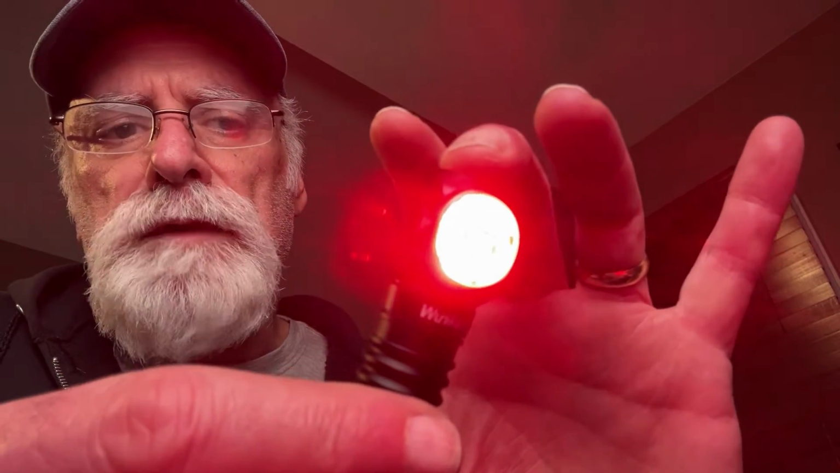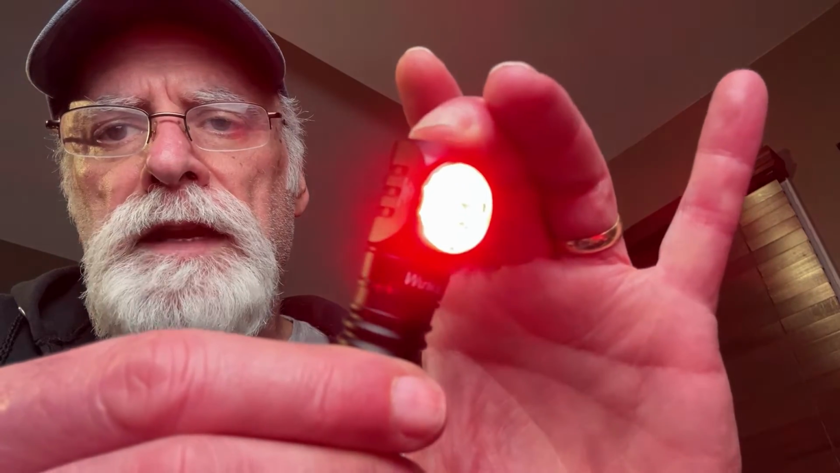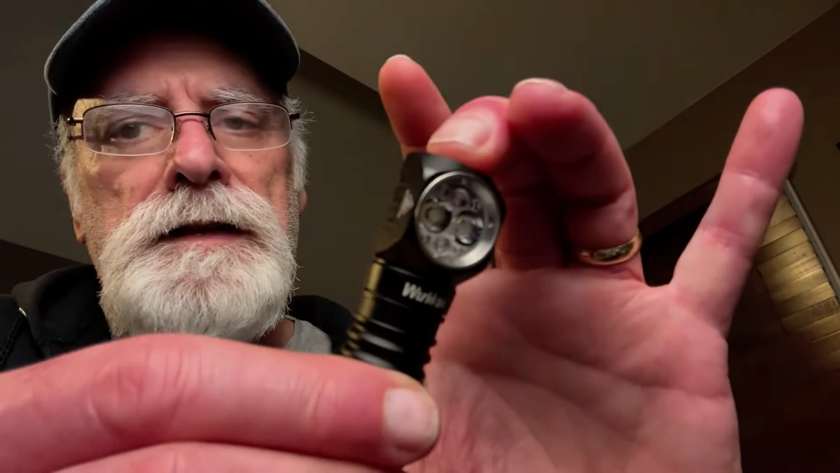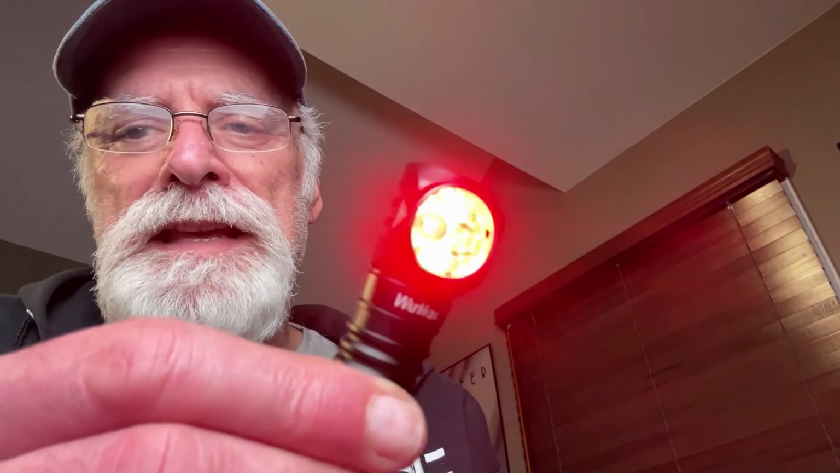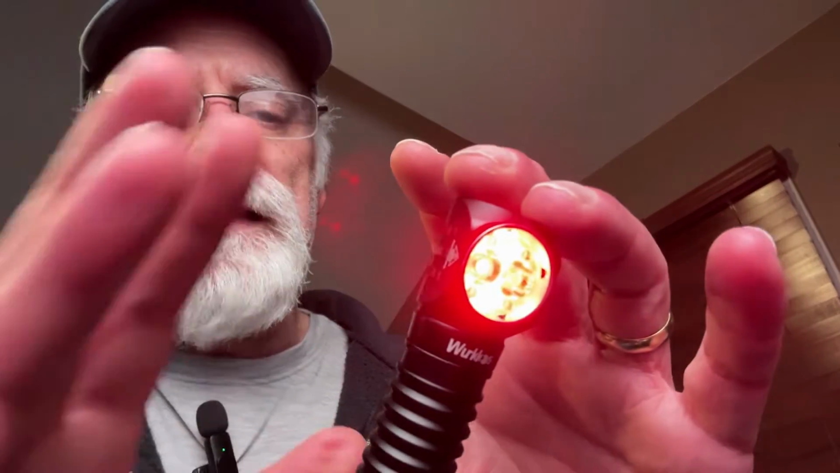So 3 clicks takes you to red light mode, and then you can go through 1, 2, 3, 1, 2, 3. And if you want to go to a blinking mode, you can just go 1, 2. Well, that's the hard part here. 1, 2, 3, and then 1, 2, and there you go. So it's in the blinking mode. It's not one of those fast strobe modes. It's a regular, normal blinking mode. It's a nice setup that way.